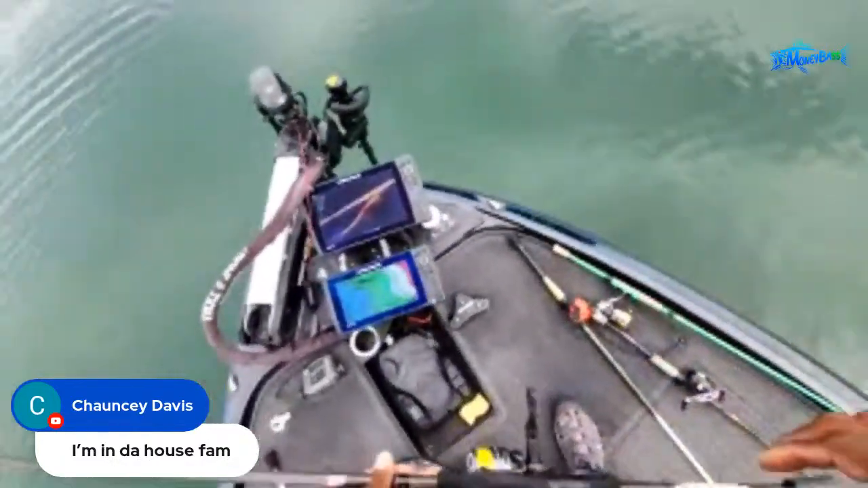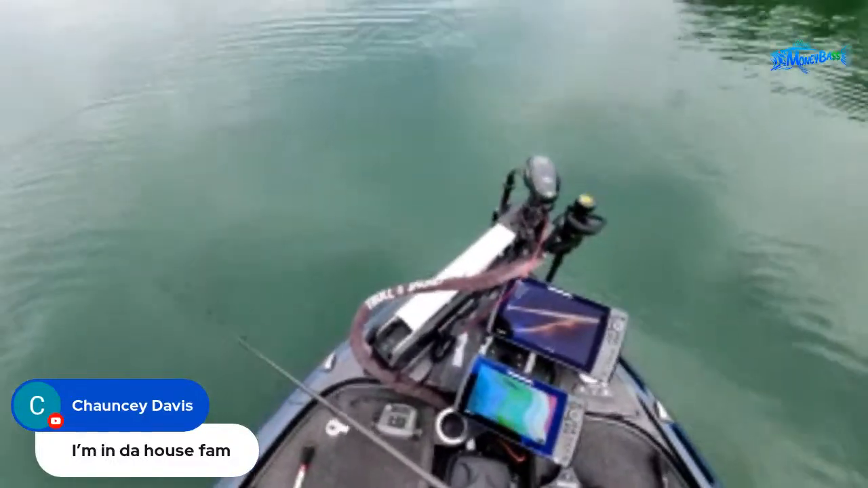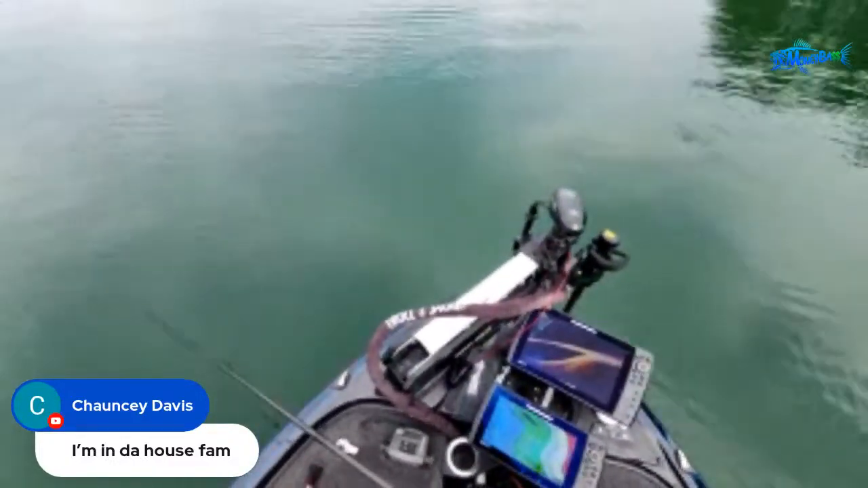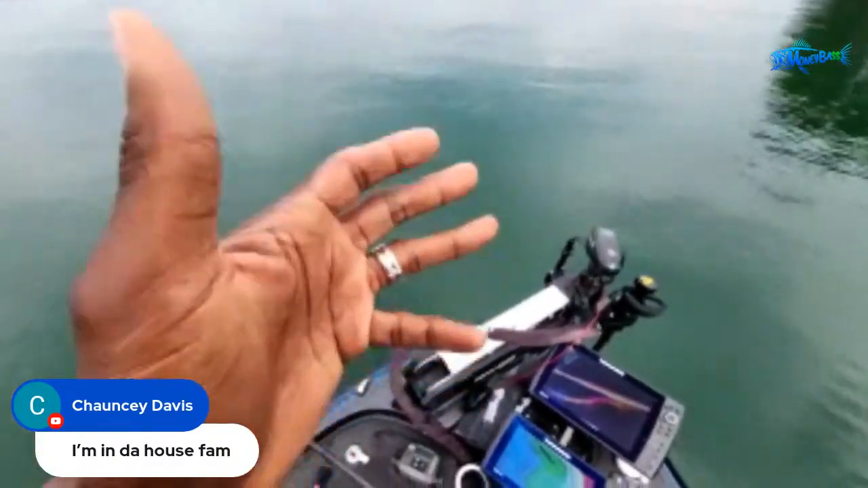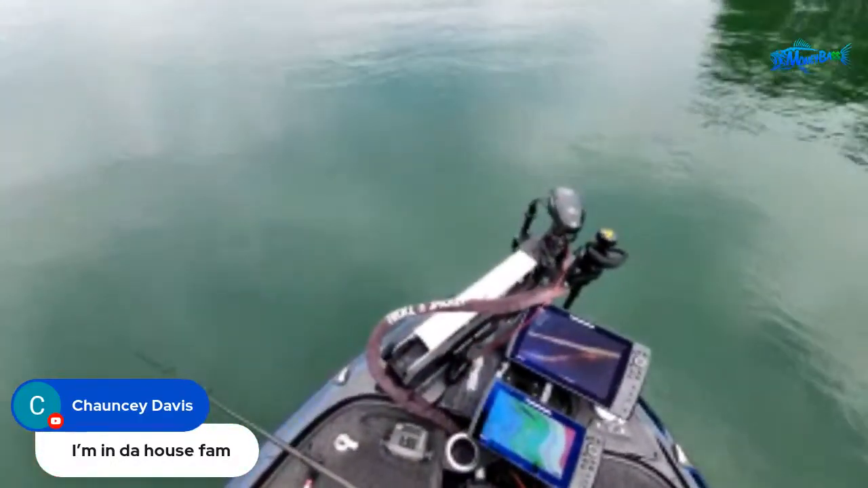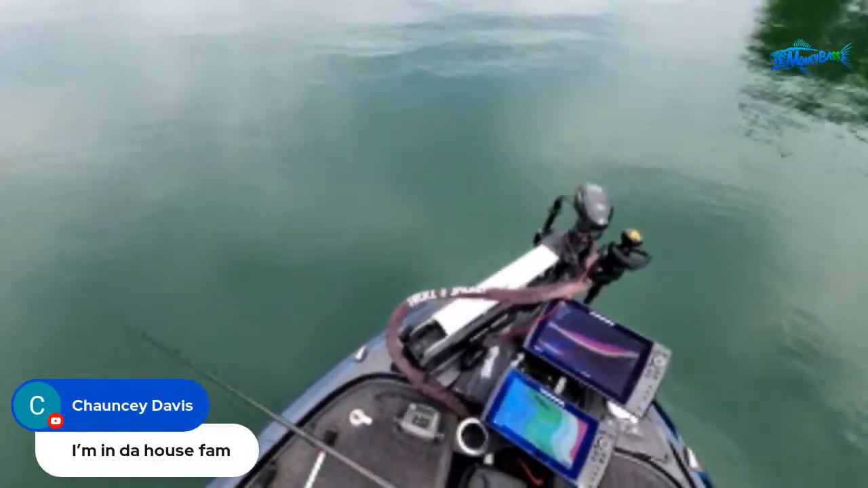I hear some fish hitting on top. So when that happens, you got to stay ready, because if you stay ready, you don't have to get ready. All right, so we're going to ease over to another spot. What I'm going to do again, guys, is show you what I'm looking at on the live imaging system, the fish and cover that I'm going to target, and then we're going to see how those fish react to the baits.